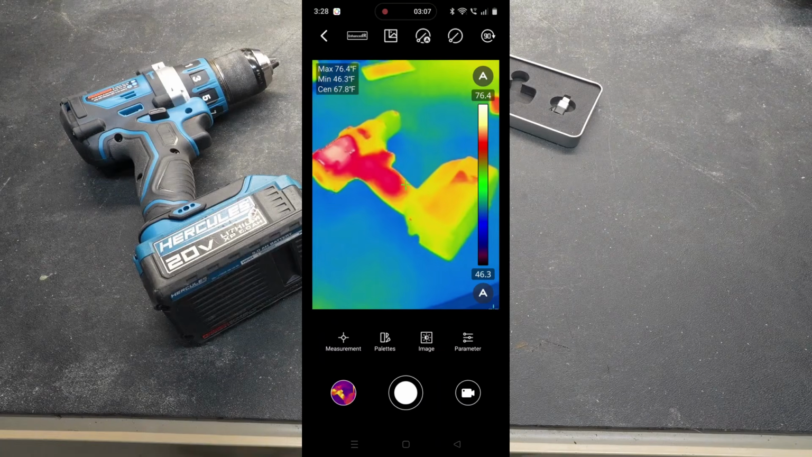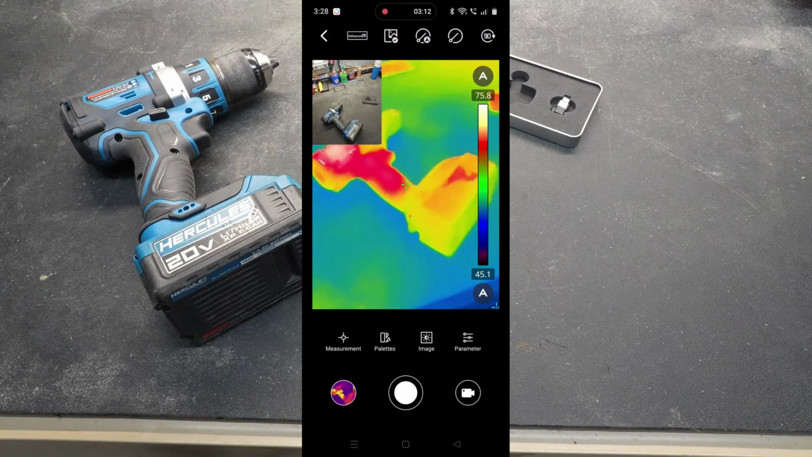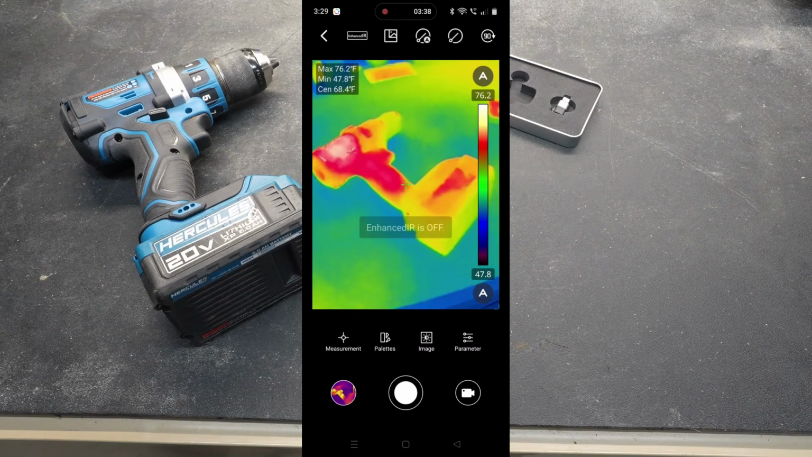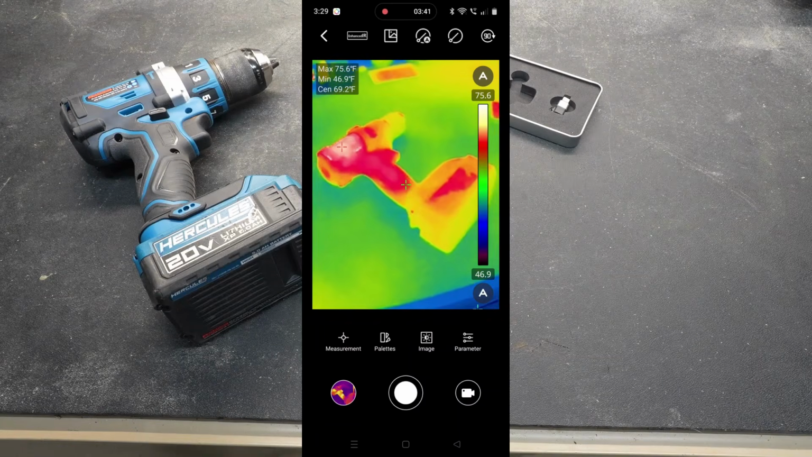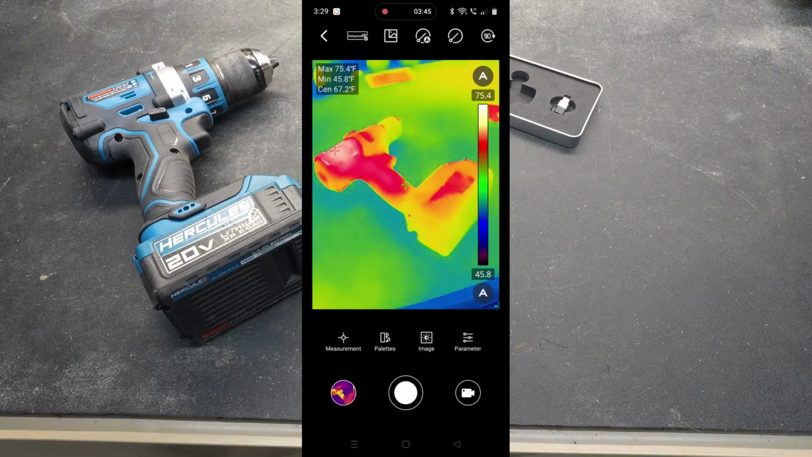You can also put a picture-in-picture, so to speak, of your camera in the top left corner. That way you can have a really good visual of what you're looking at. Sometimes those temperatures blend together and you really can't tell exactly what you're pointing at, so this would help you in that particular situation. There's also another feature in the very top. It's called Enhanced IR. It just kind of smooths and cleans the picture up just a little bit, making it just a little bit cleaner to look at.